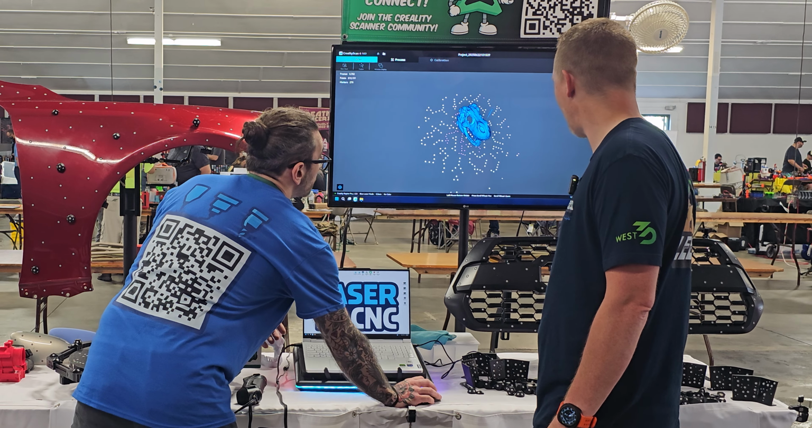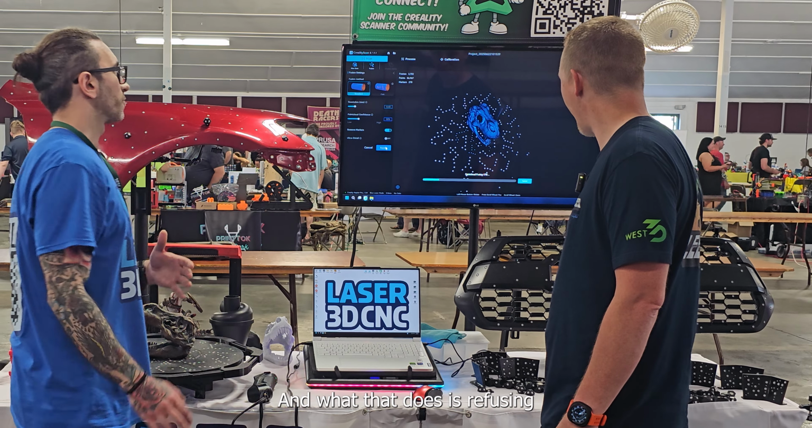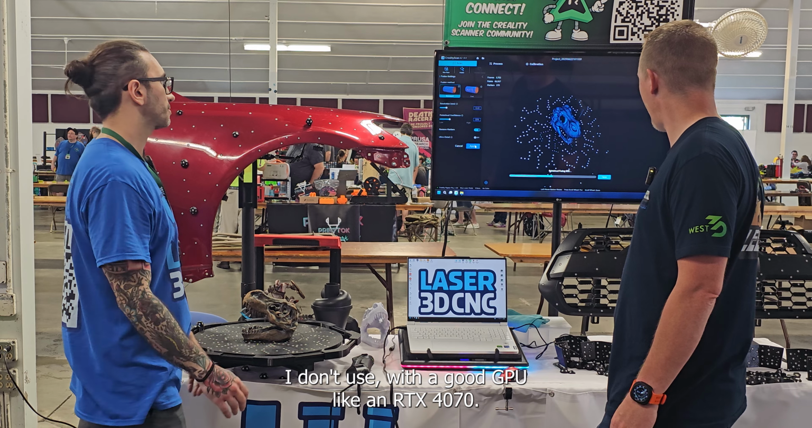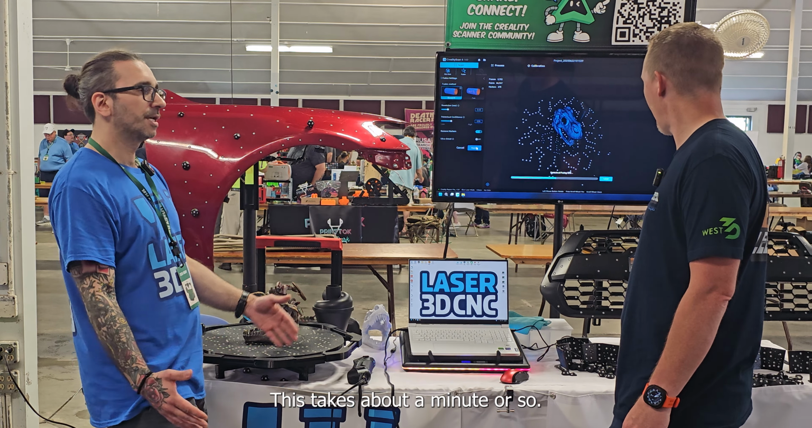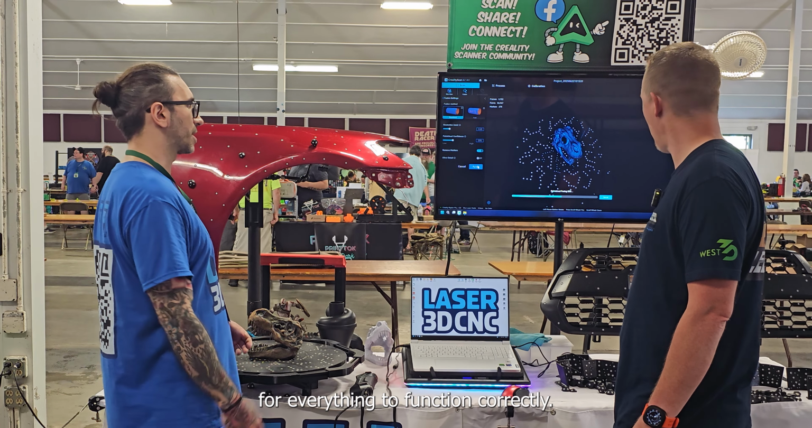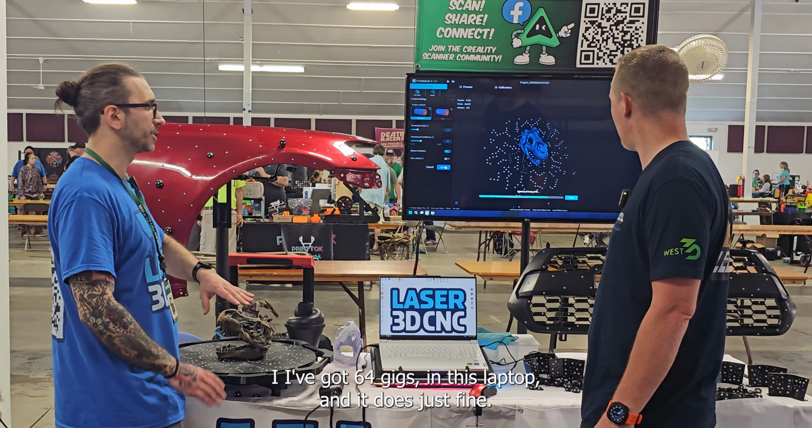All right. It's gone. Now we do have to fuse this. Okay. And what that does is we're fusing the point cloud into actual triangles and making a shape out of it. With a good GPU, like an RTX 4070, this takes about a minute or so. You have to really have a good amount of RAM in your computer for everything to function correctly. I've got 64 gigs in this laptop, and it does just fine.